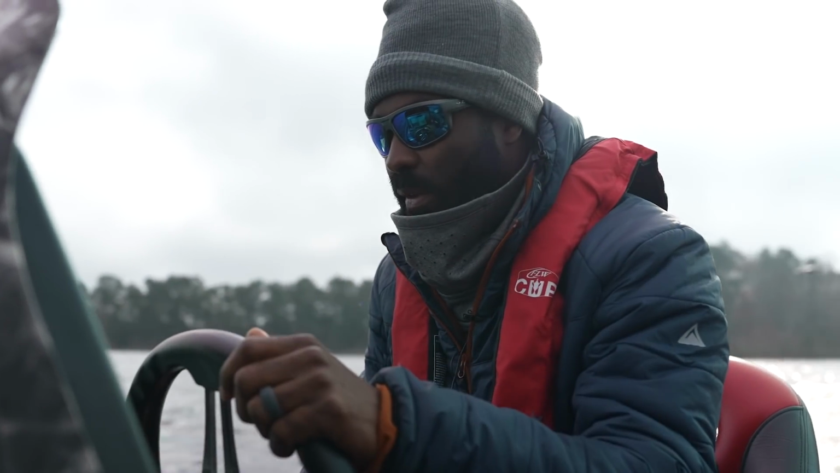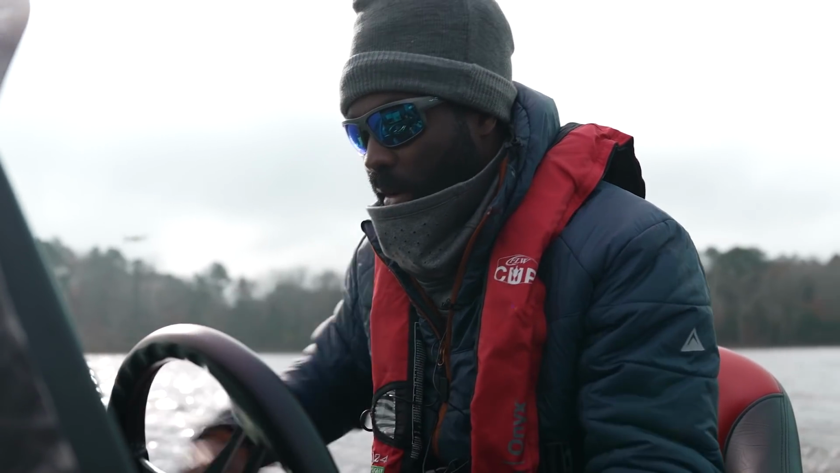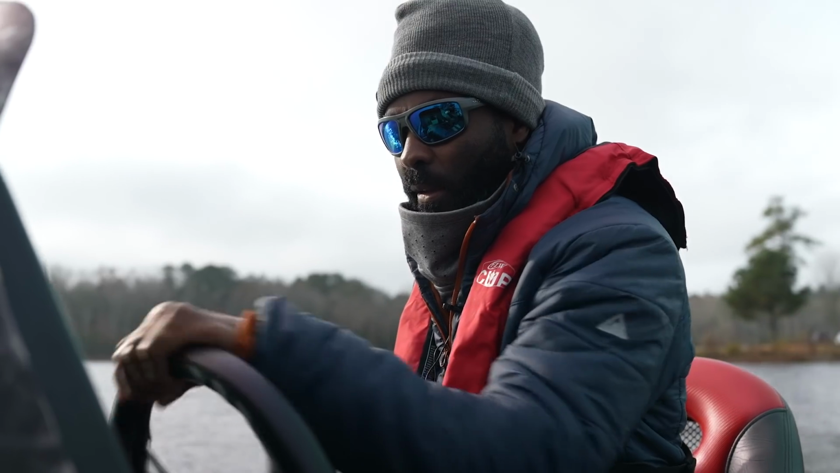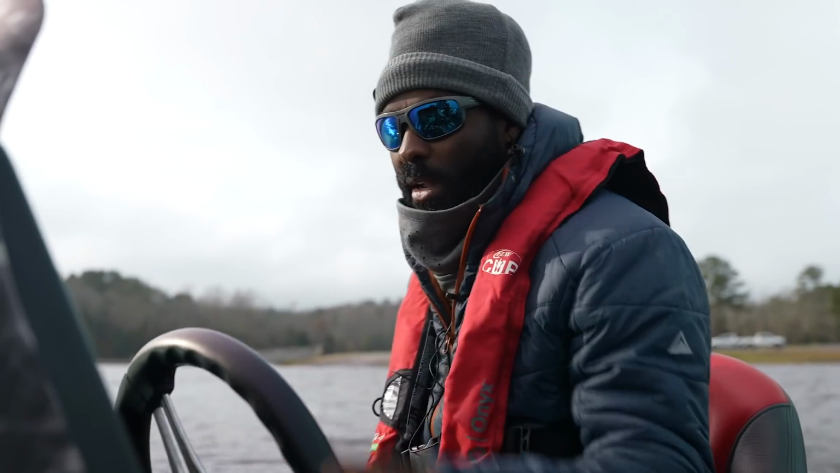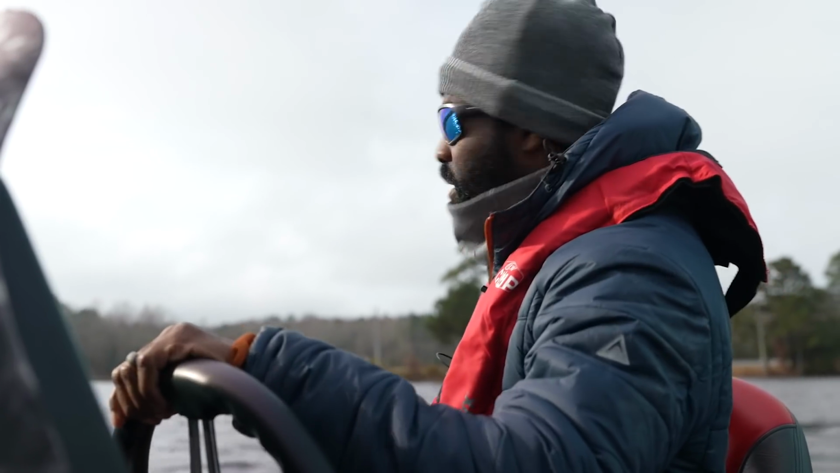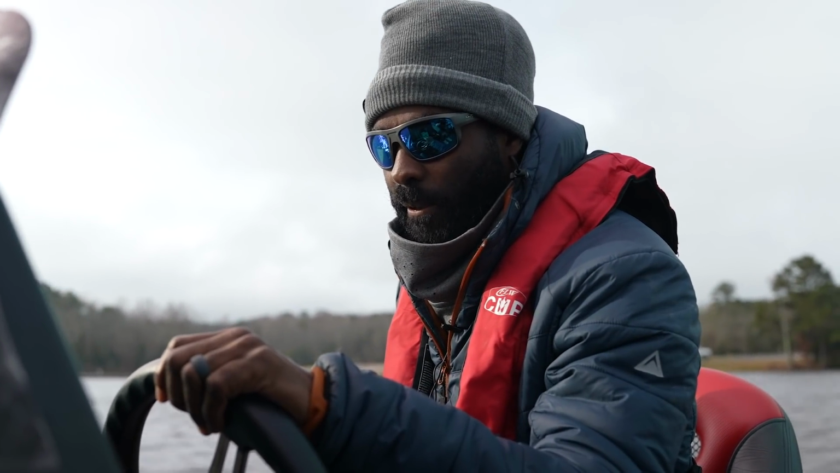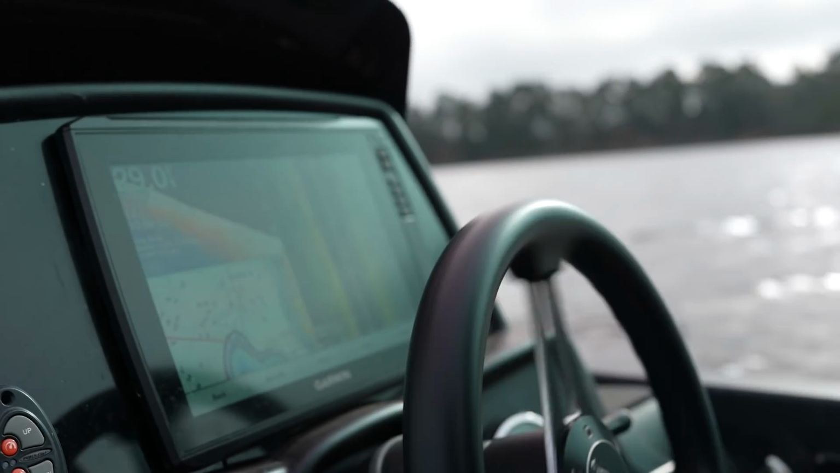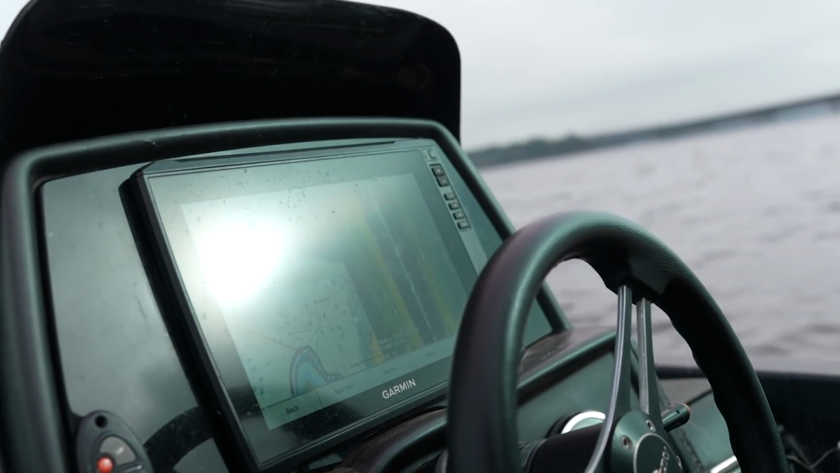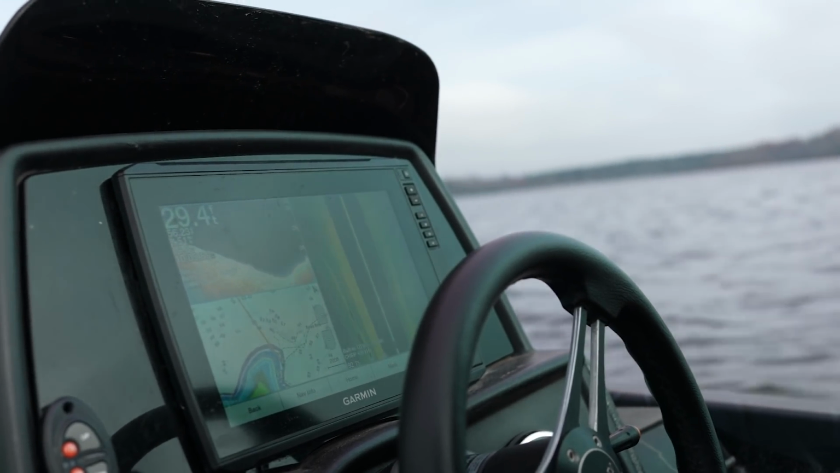So I'm gonna see if I mark any bait or anything right here, right where we are, before I do anything. There's no need of going anywhere if we don't have to. A lot of times you can make a landmark on the bank. You can actually see where the road kind of comes across. If I don't see any fish right here, then I'll move on pretty quickly.